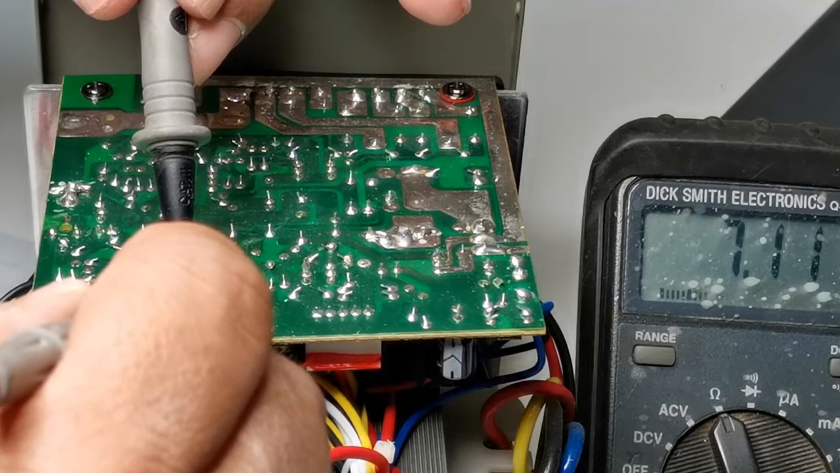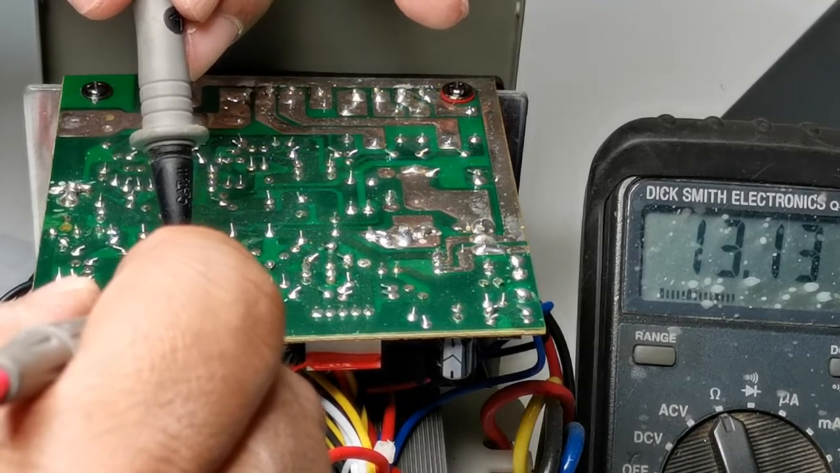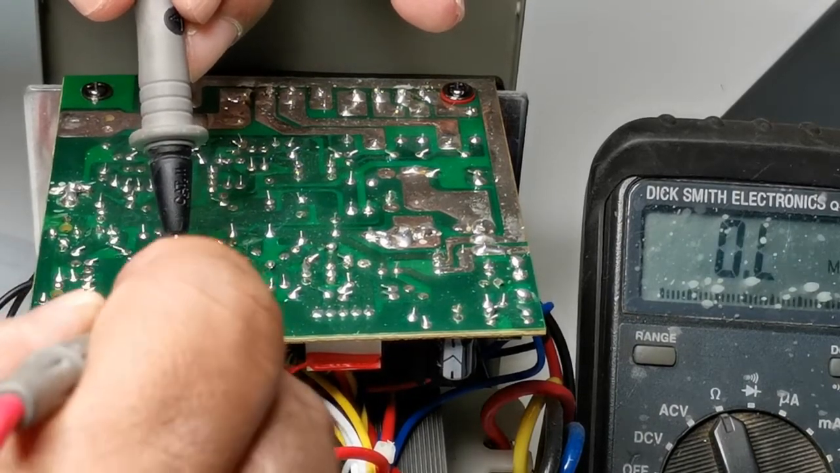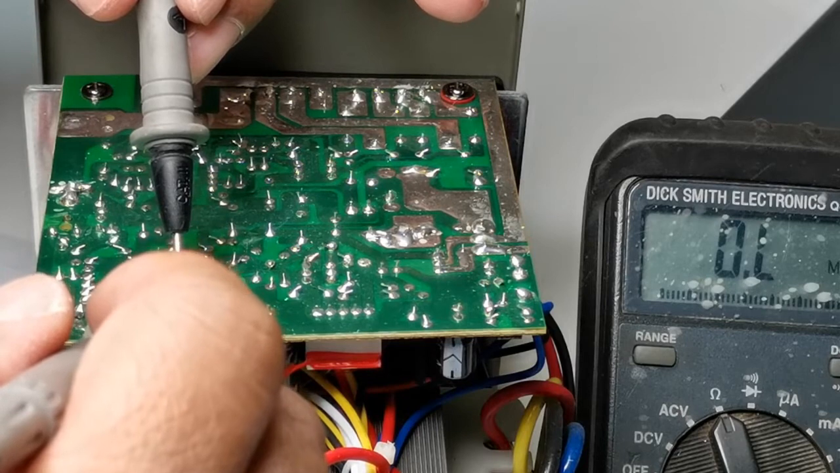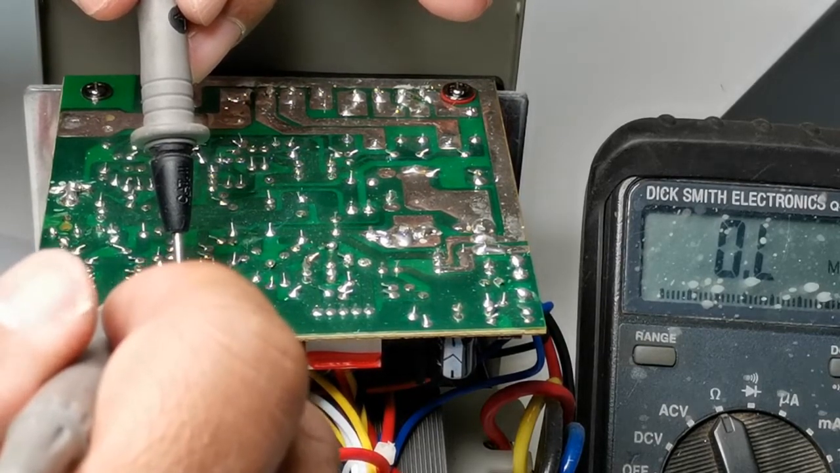So one thing is checking between ground and output for resistance, to see if it is low resistance. Looking on the multimeter, it's not. So that means the output is somehow biased with negative voltage somewhere.